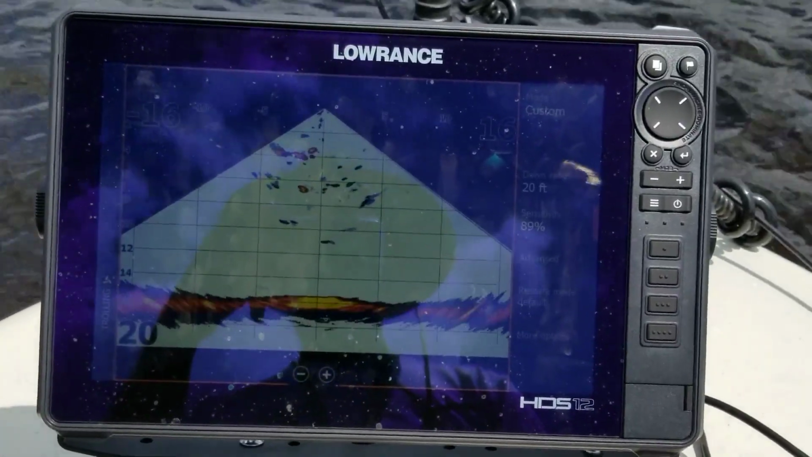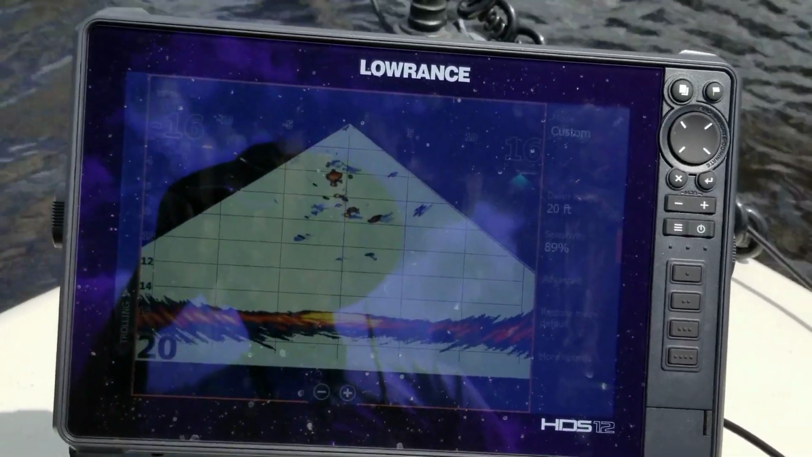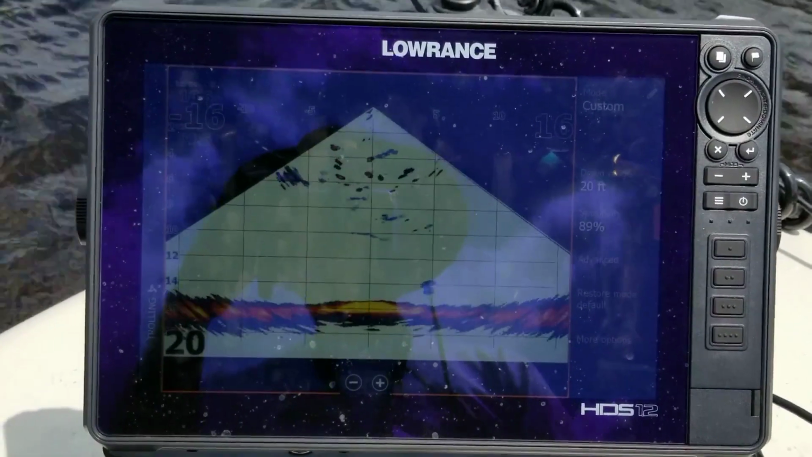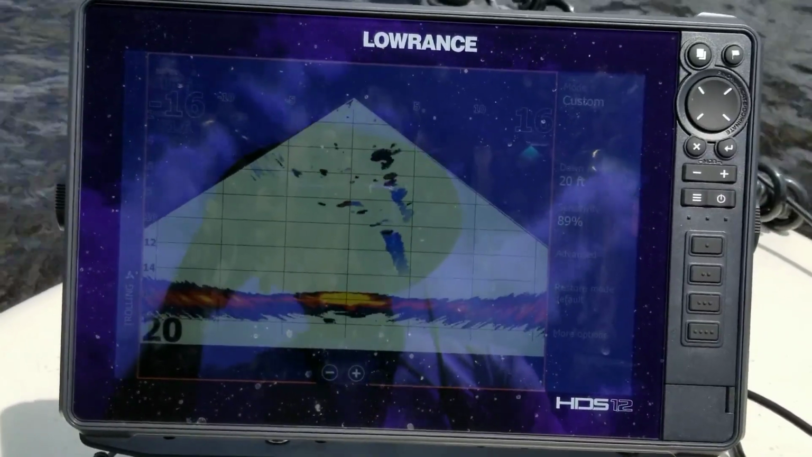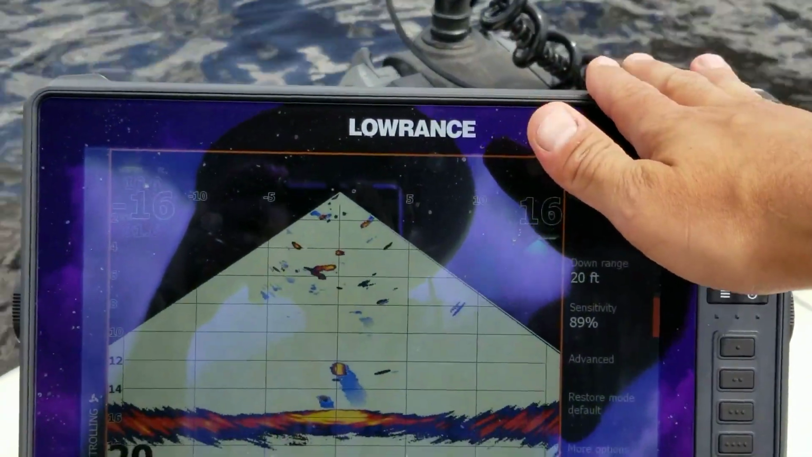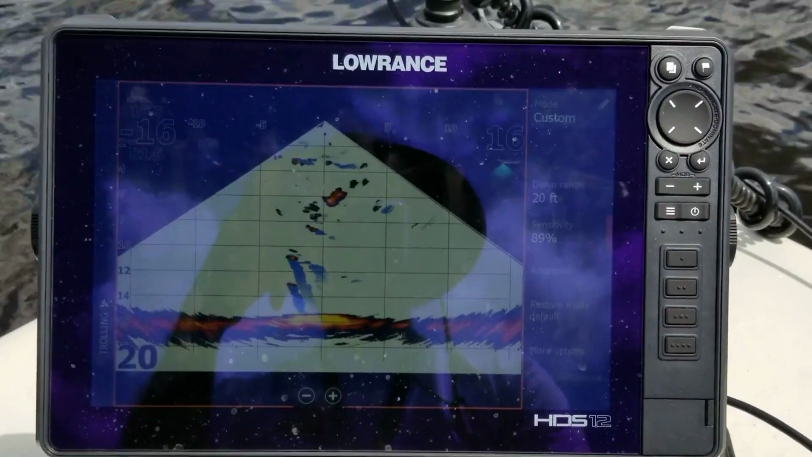Alright guys, I thought I'd give you a little download on how to use this Lowrance LiveSight transducer. It's kind of tricky at first to get it set up. It recognized it automatically, and Lowrance HDS Live here did configure it. The tricky thing is though, you have to make sure the source is selected to the unit that the LiveSight is hooked up to. That was my first mistake when it wasn't working.